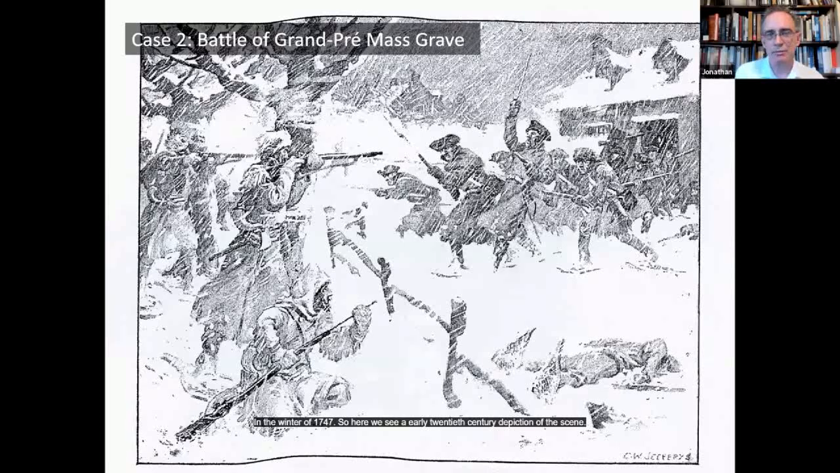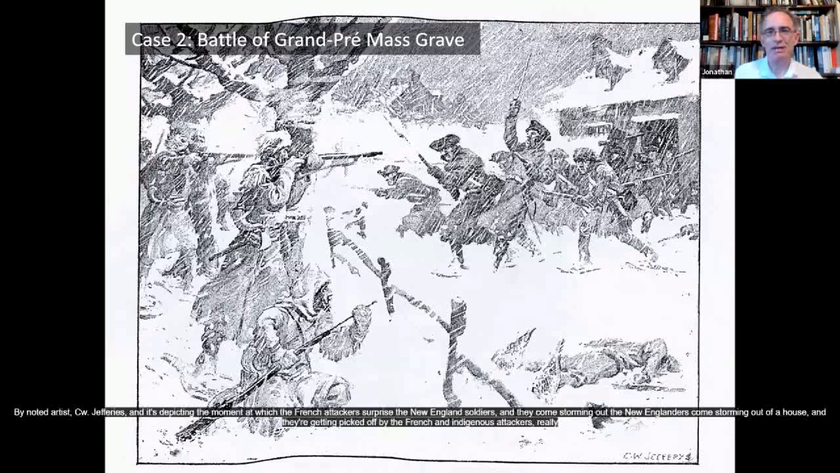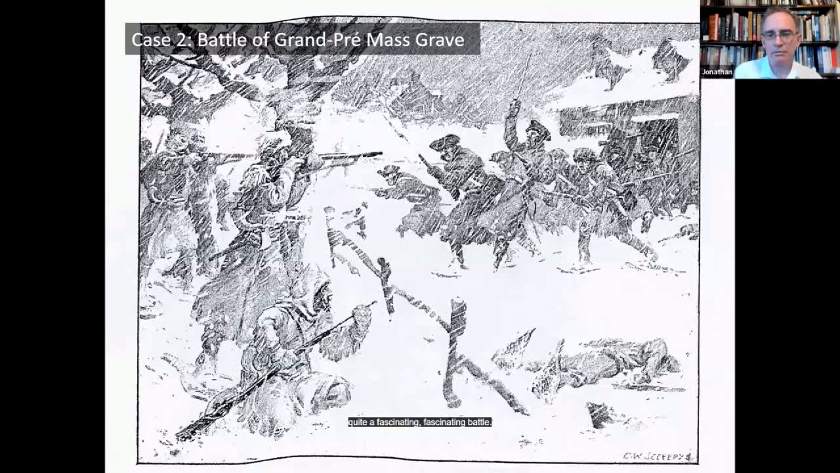So here we see an early 20th century depiction of the scene by noted artist C.W. Jeffreys, and it's depicting the moment at which the French attackers surprise the New England soldiers, and they come storming out. The New Englanders come storming out of a house, and they're getting picked off by the French and indigenous attackers. Really quite a fascinating battle.